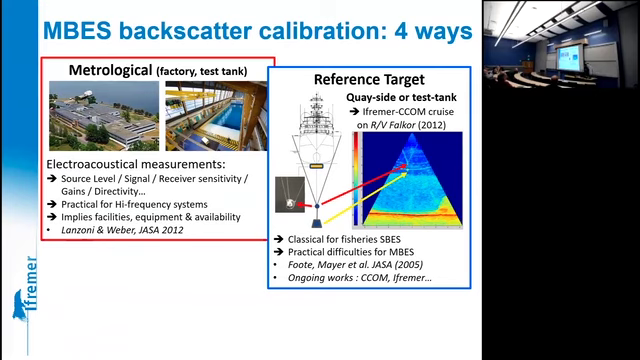So this is an old method. It has been used for decades with single beam echosounders in fisheries, and it has been proposed to apply it to multi-beam as well. This raises a number of operational, practical problems when applying it.